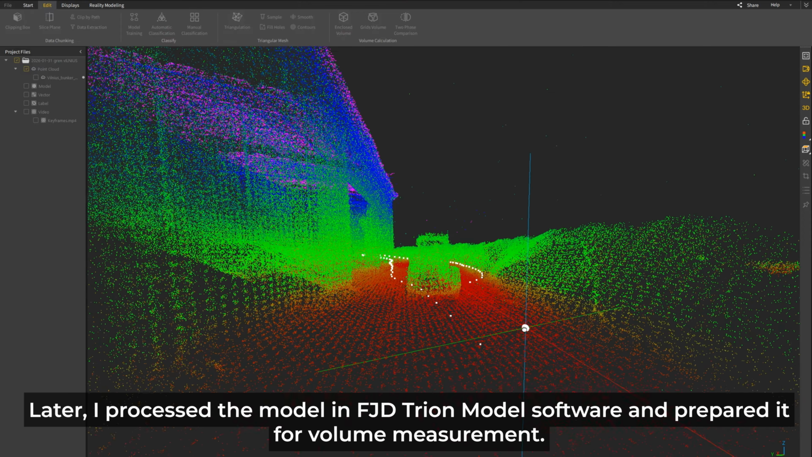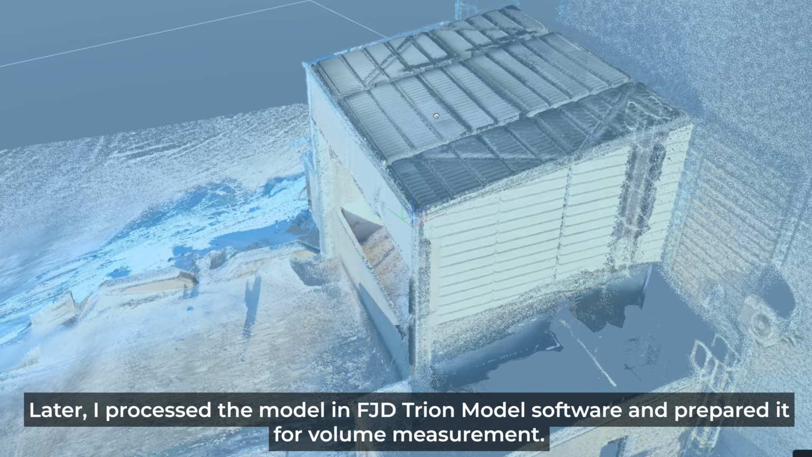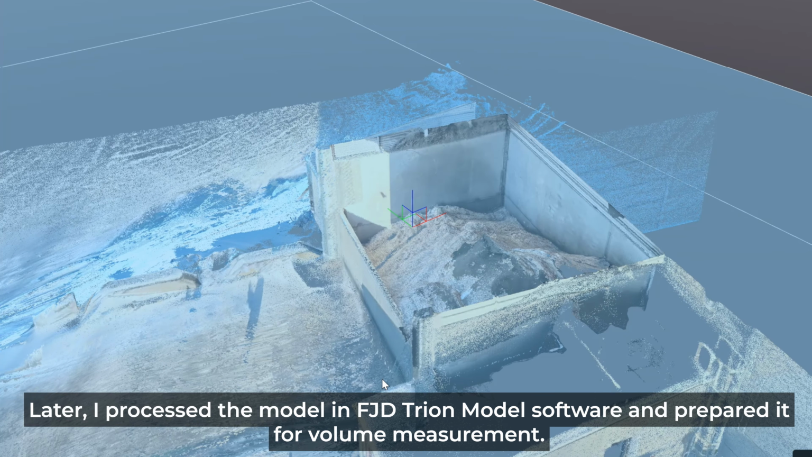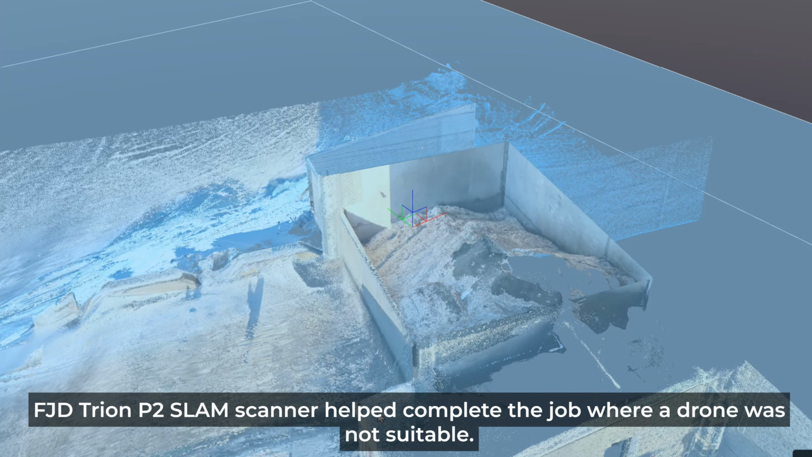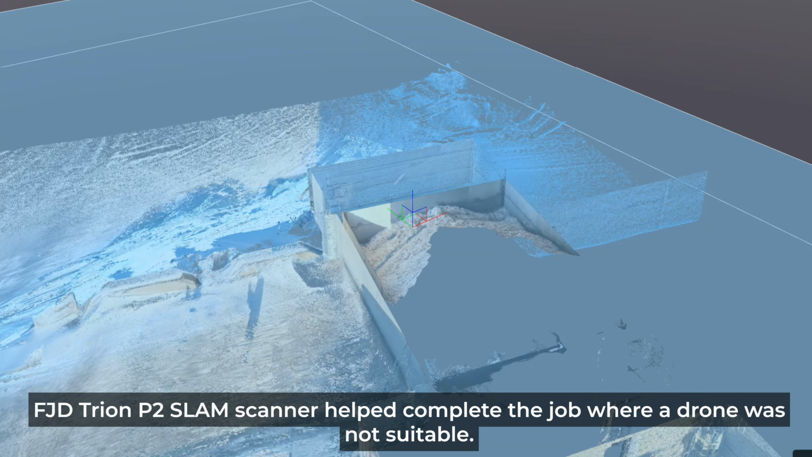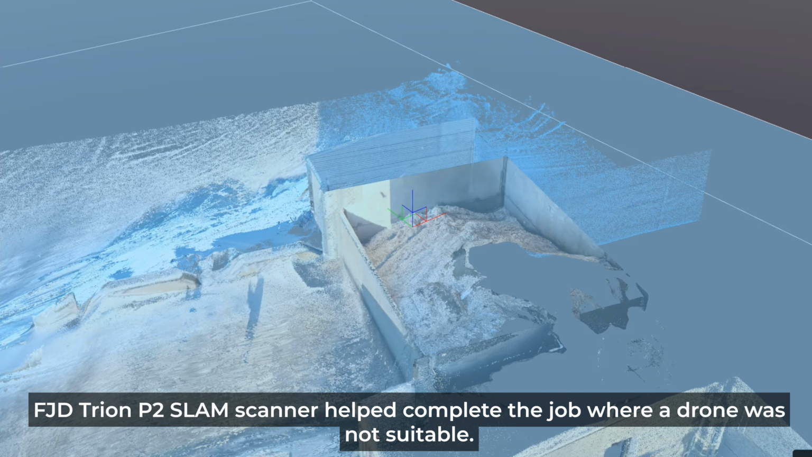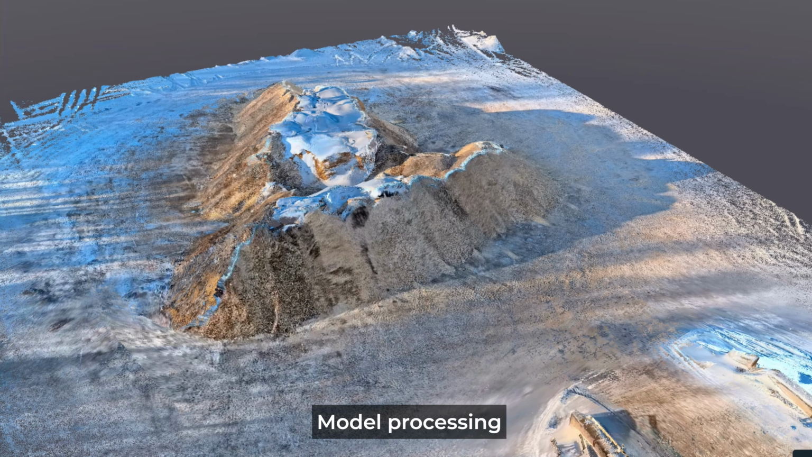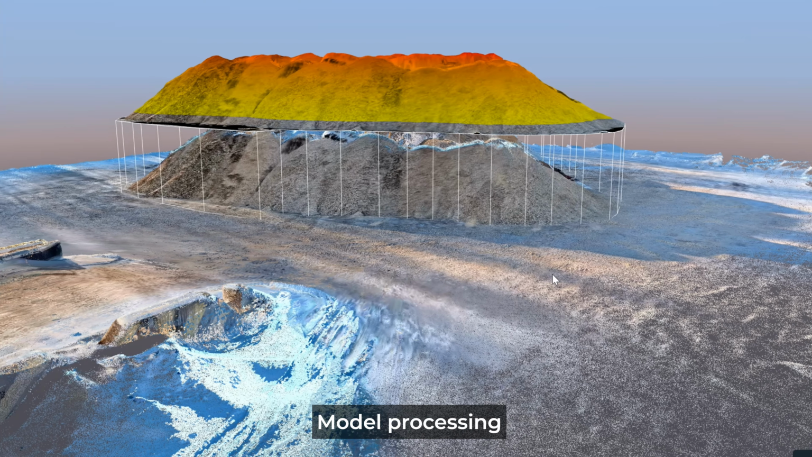Later, I processed the model in FJD Trion Model software and prepared it for volume measurement. Here you can see the model from both the outdoor and under-roof areas. That's what makes this a complete real-world workflow.